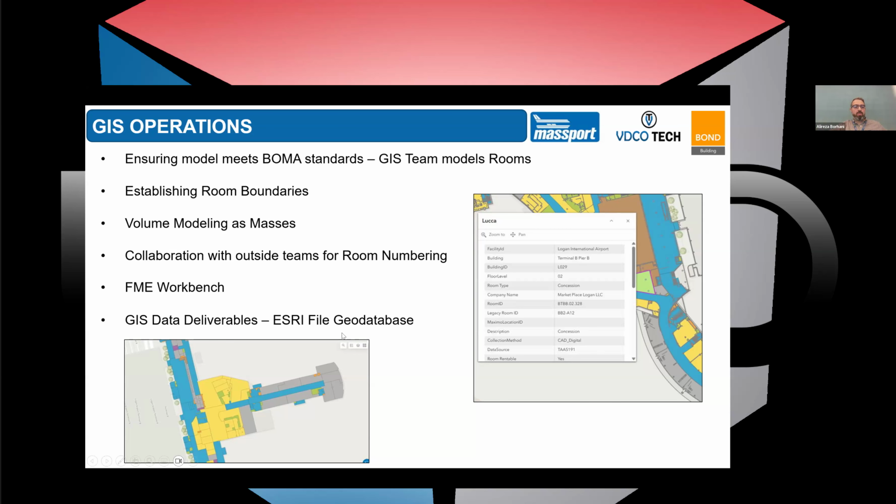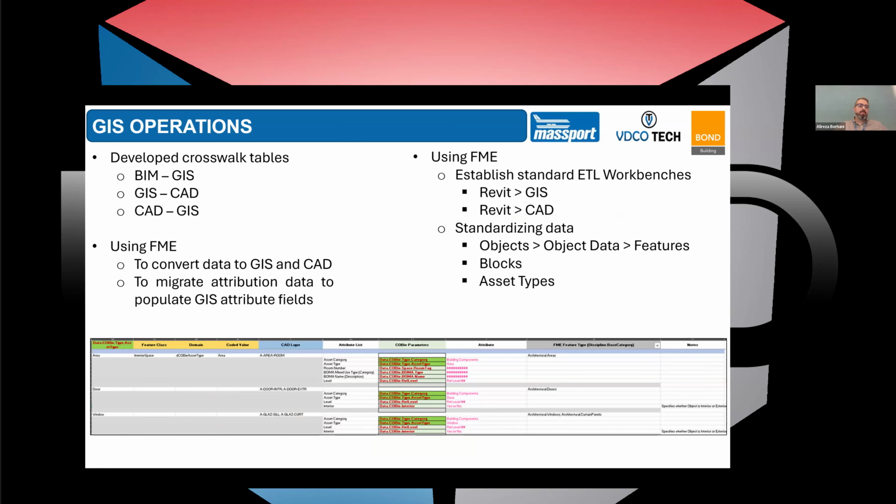And GIS deliverable, again, once we have the model in BIM, we use certain workflows to push certain information. So it should be QC'd. We should choose what information we want to extract from BIM, but then we're going to push it into our Esri file geodatabases as well. Let's go to the next one.